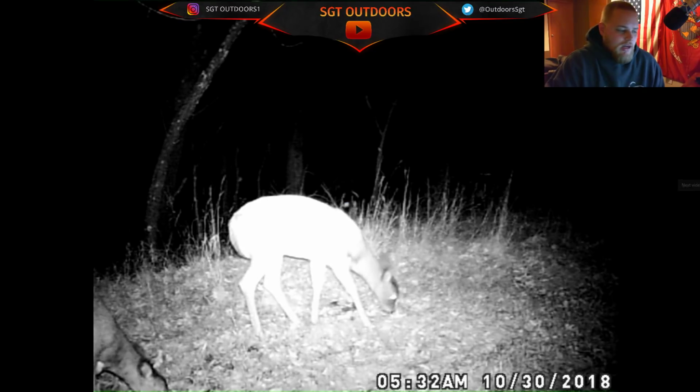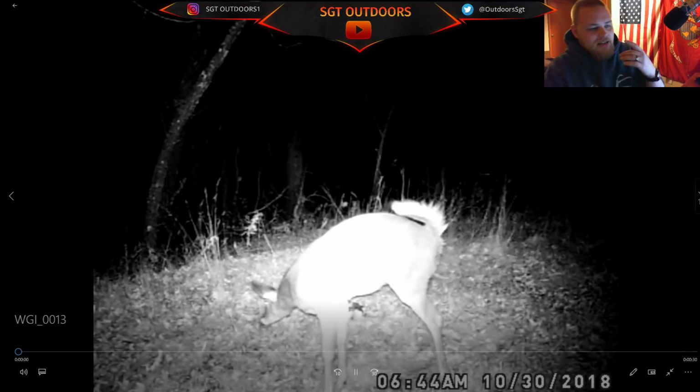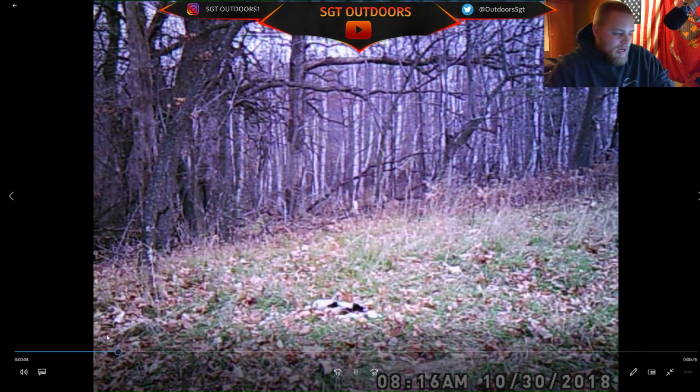Then we got this buck. I already showed you guys that. And then once again, I decided not to sit here during a midday movement because I was kind of fed up with public land, and we had this buck. He was definitely running up out of the swamp. It's a little guy.